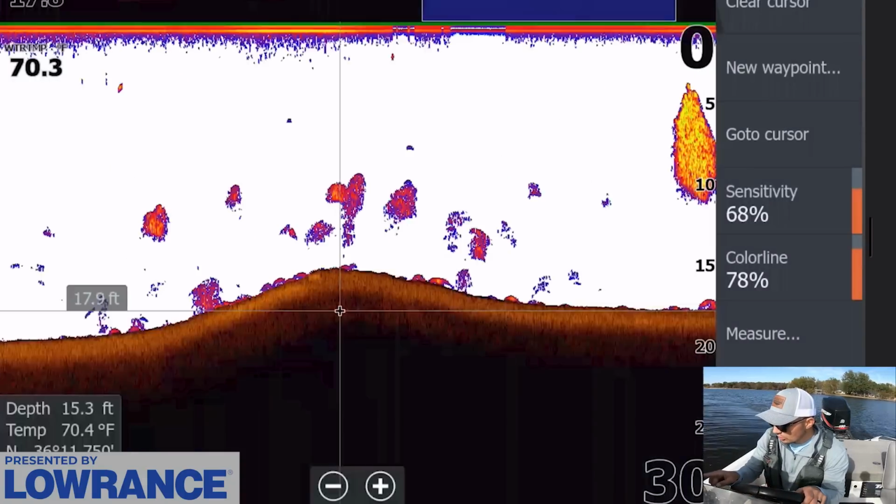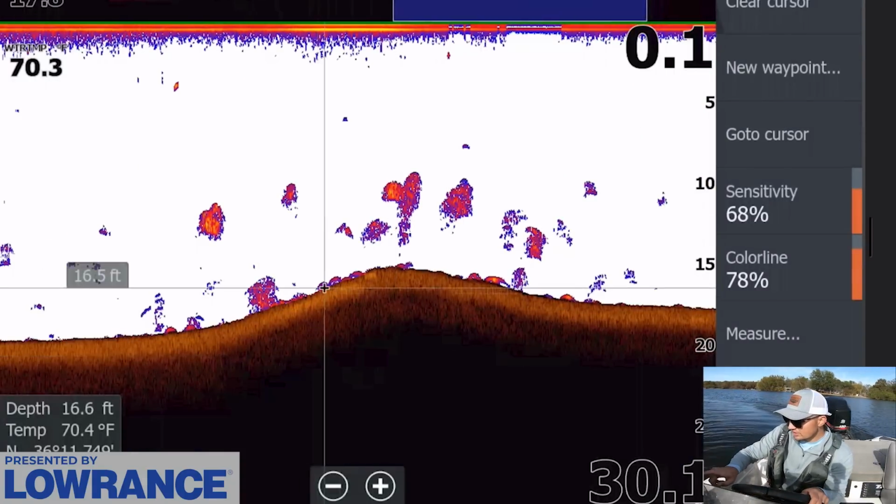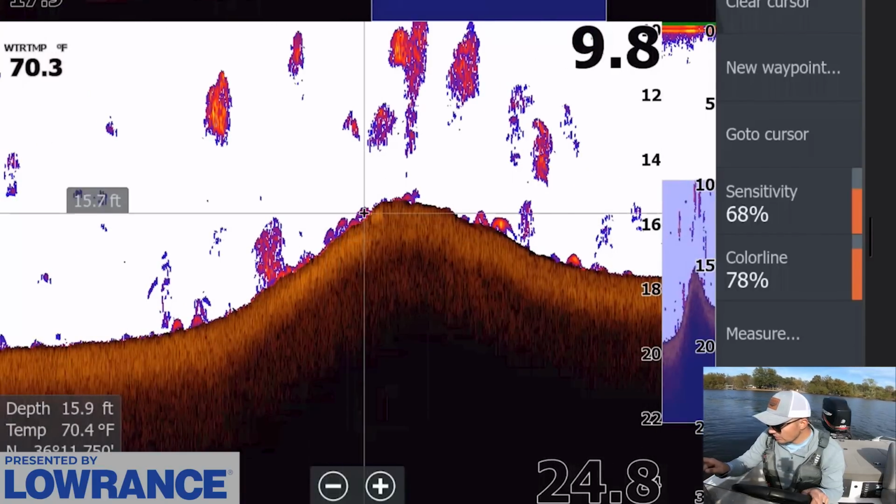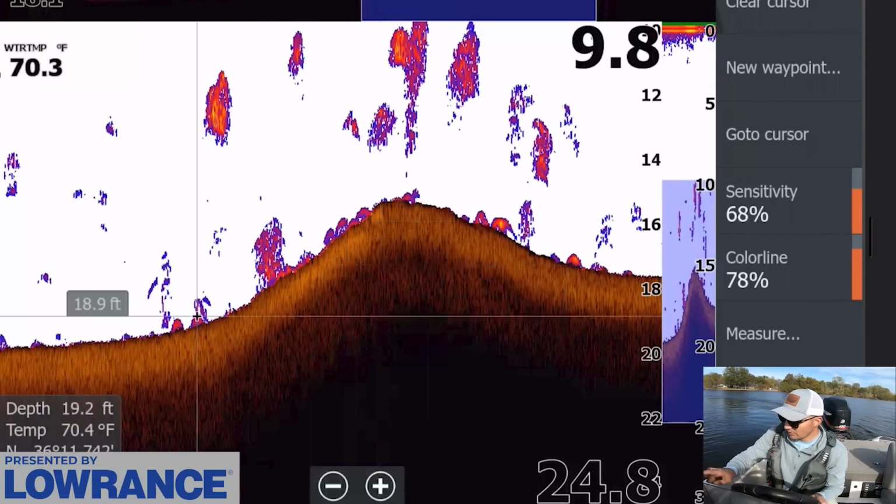So on our 2D sonar view, you can see all of these little arches that are right here. 1, 2, 3, 4, 5. They're all arched up, even right through here.